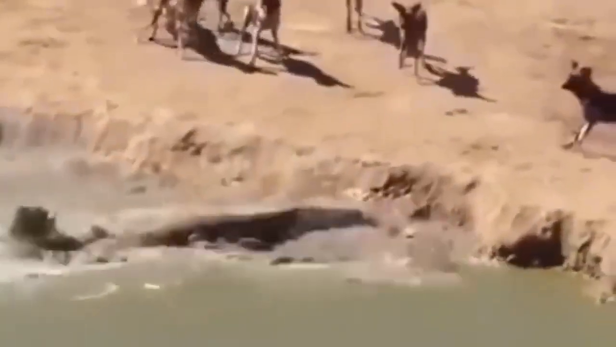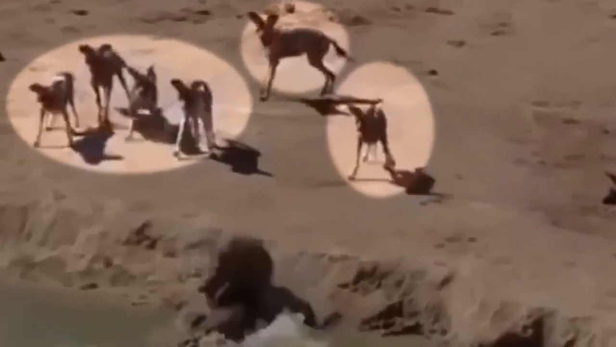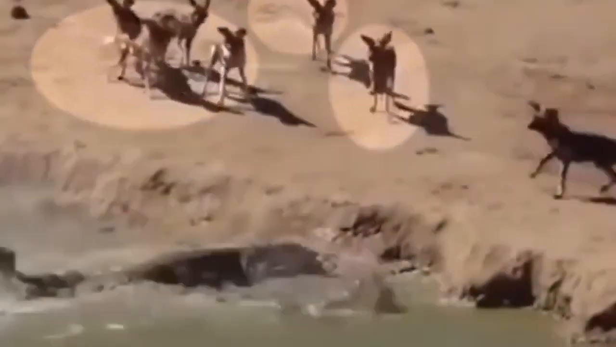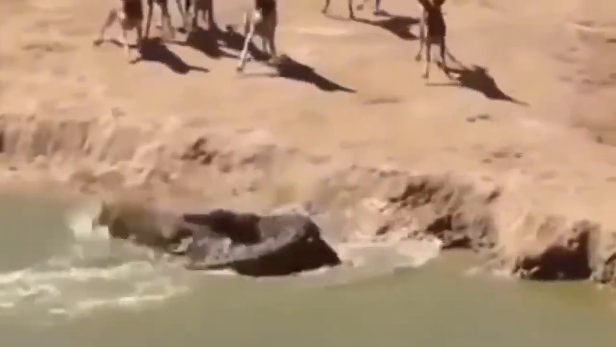It then leaped at the boar, clutched it, and threw it back into the water as soon as it noticed the approaching predator. Their expressions show that, despite their grief at losing their capture, the dogs are also grateful that it was not one of them.